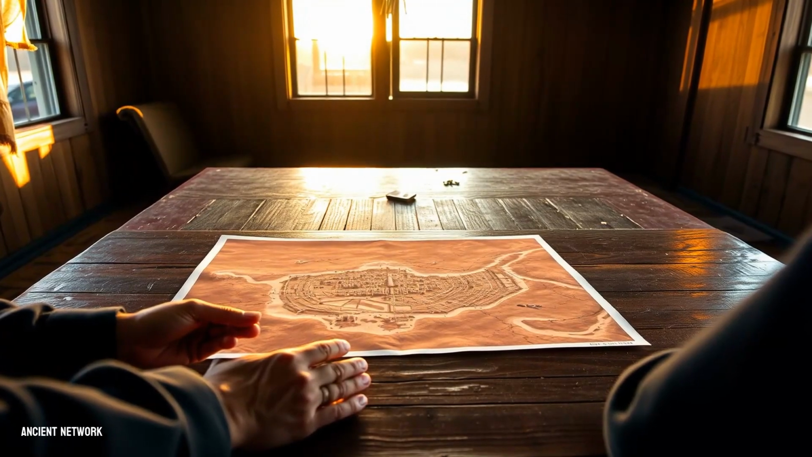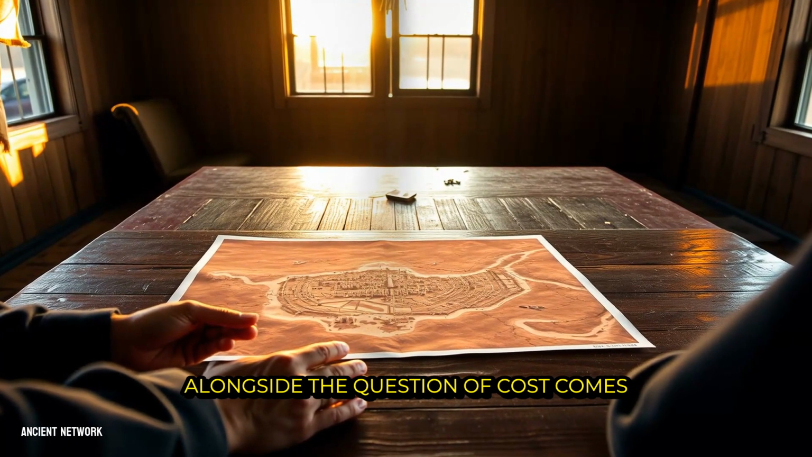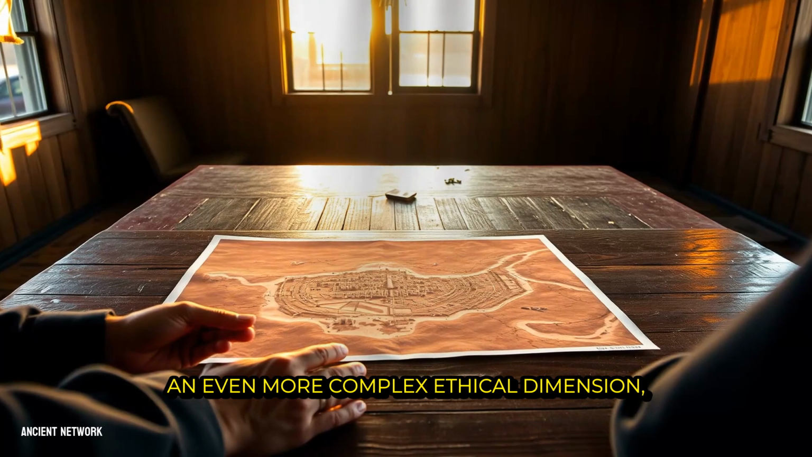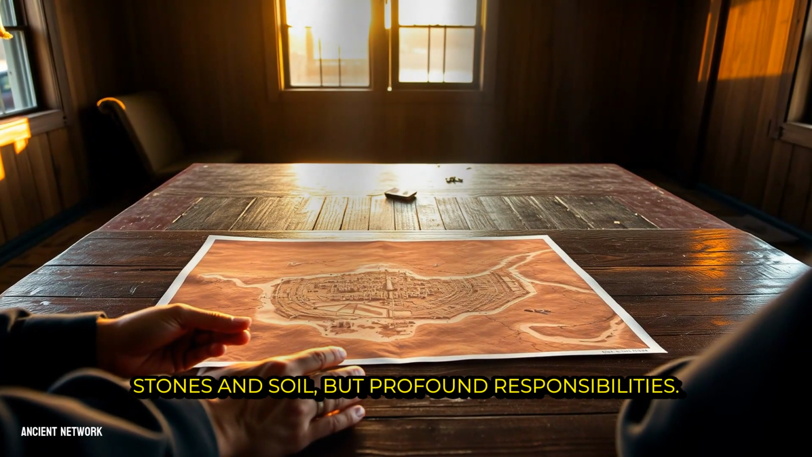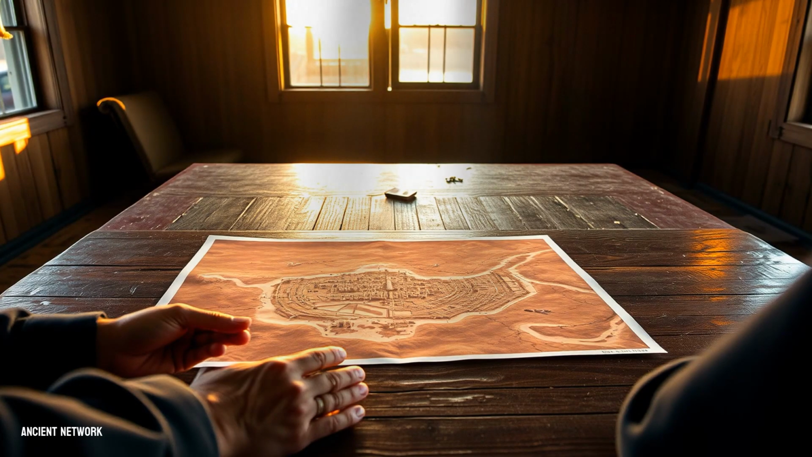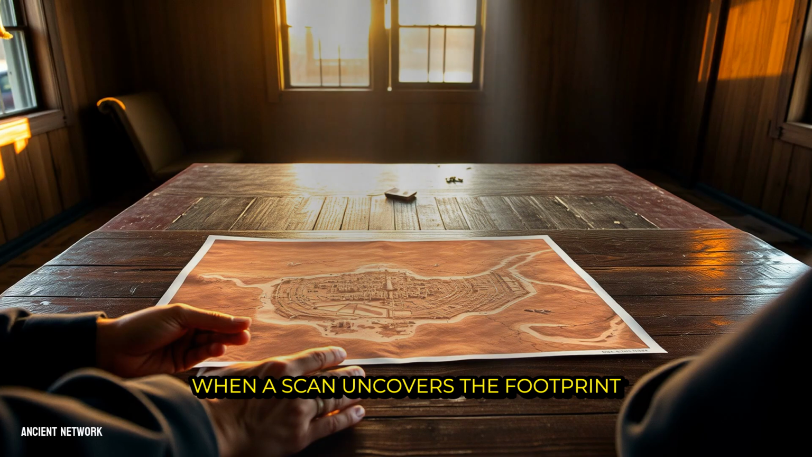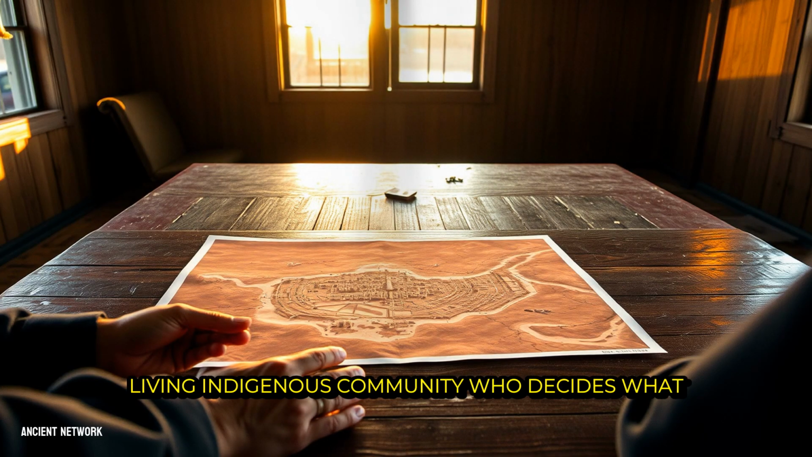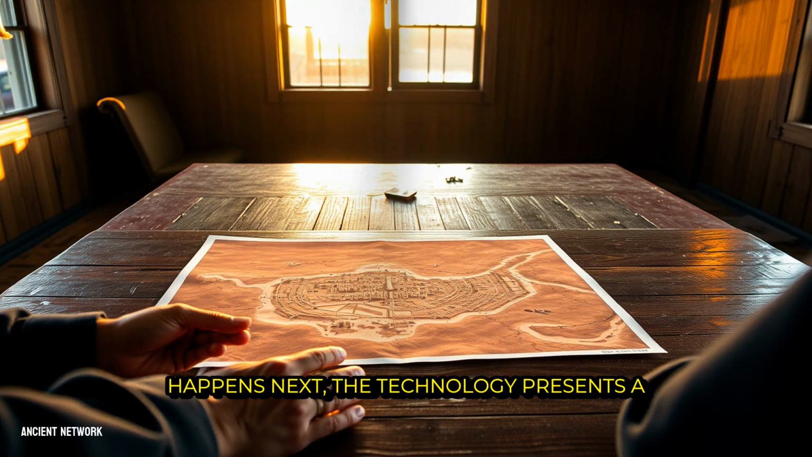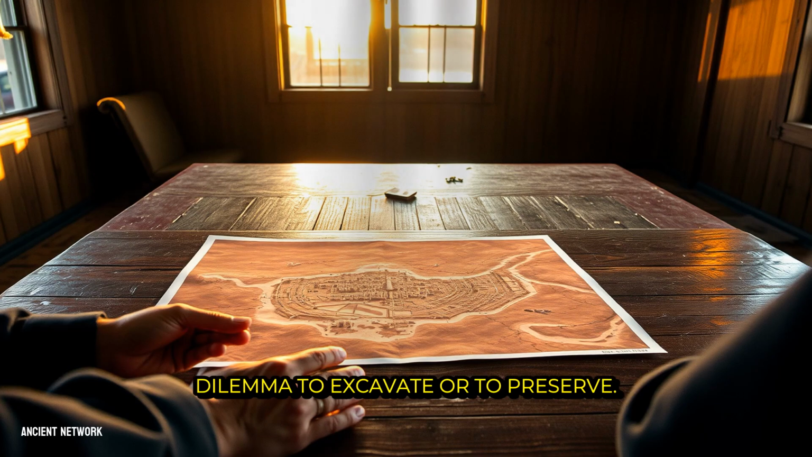our history? Alongside the question of cost comes an even more complex ethical dimension. The laser's eye reveals not just stones and soil, but profound responsibilities. When a scan uncovers the footprint of a vast, unknown city on land that is sacred to a living indigenous community, who decides what happens next? The technology presents a dilemma: to excavate or to preserve.